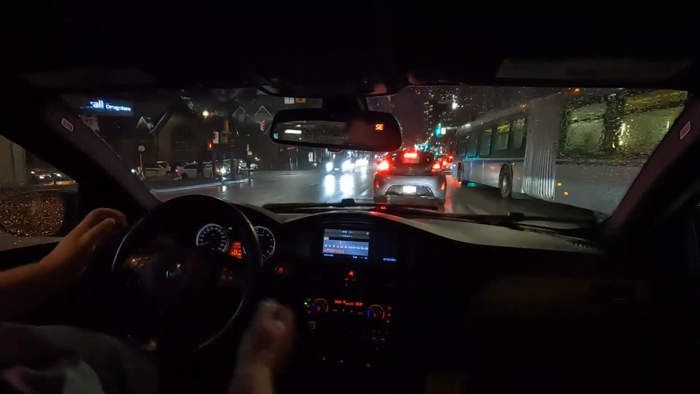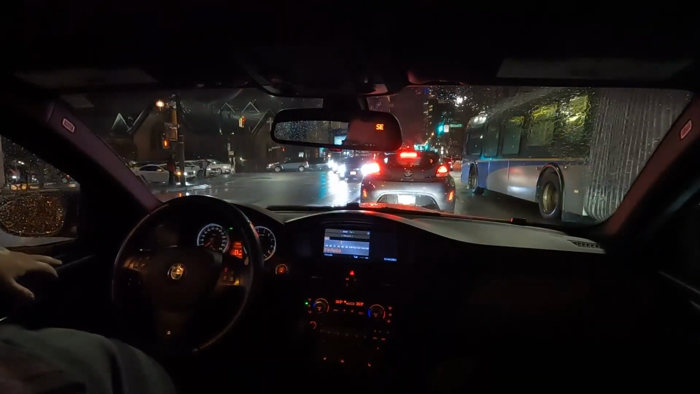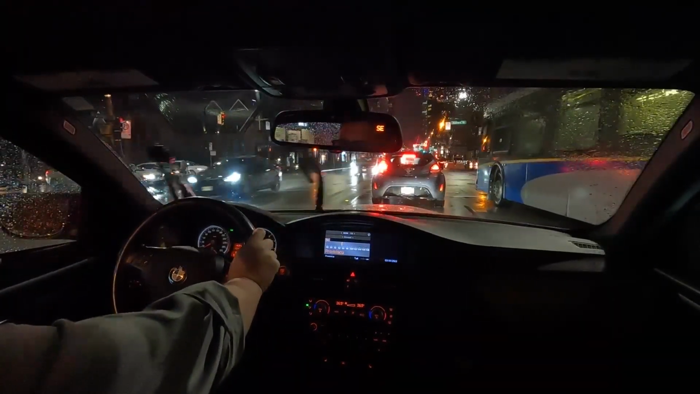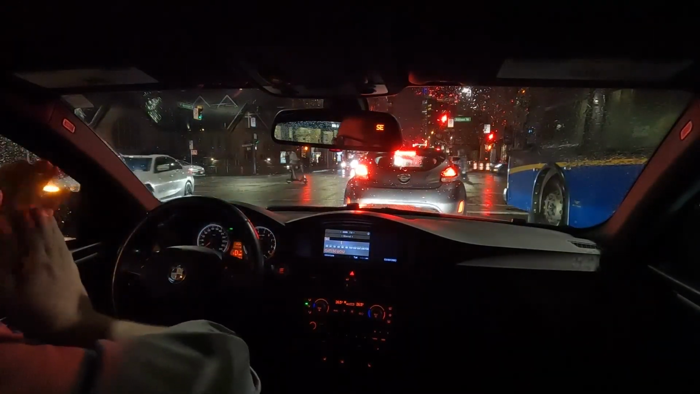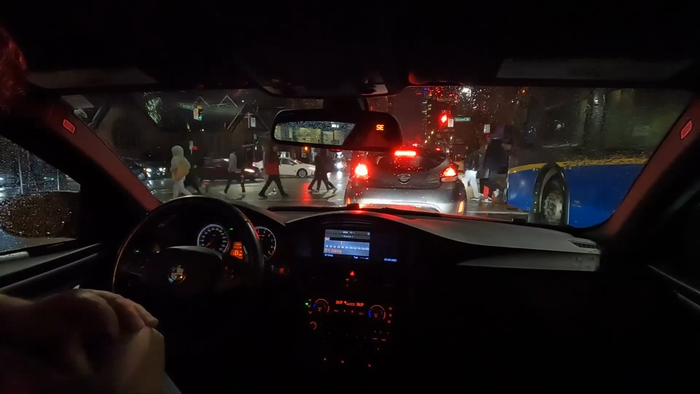As for the transmission, which I was talking about before, I've expressed a couple of times to close friends of mine, I am not as fond of the SMG as I am of some of its competitors. I think the DSG in the Volkswagens, I find a superior transmission, but it's by no means bad. I mean, it's good. It just isn't.